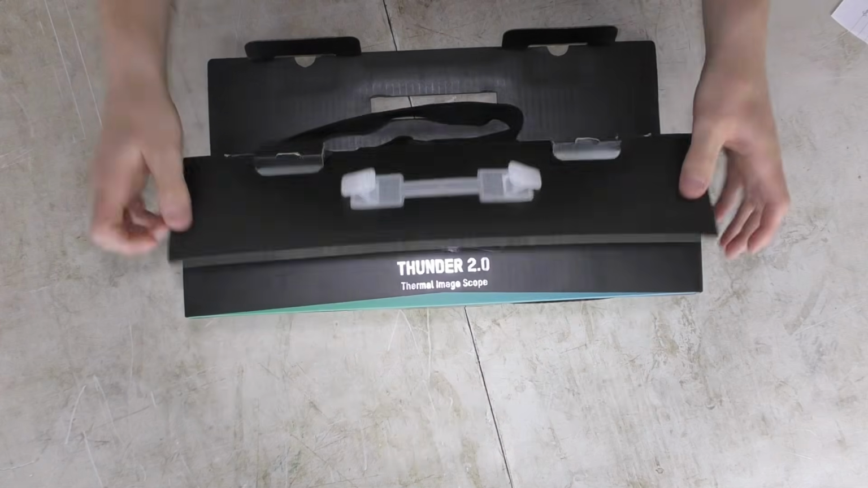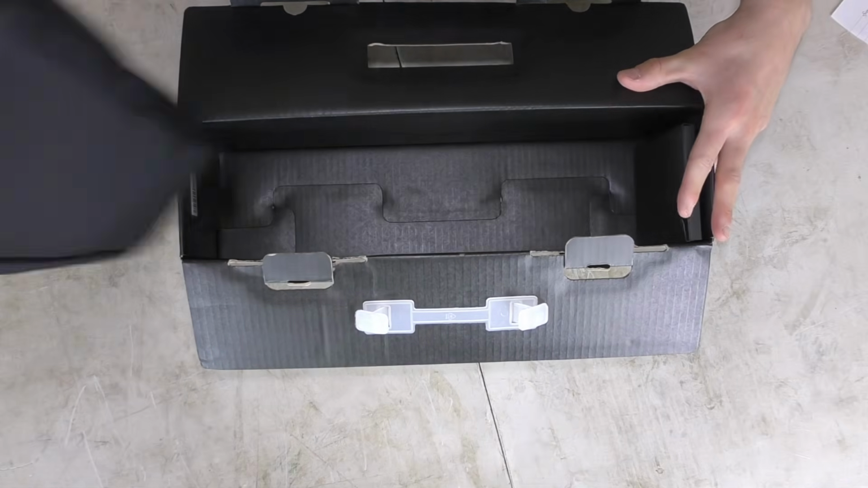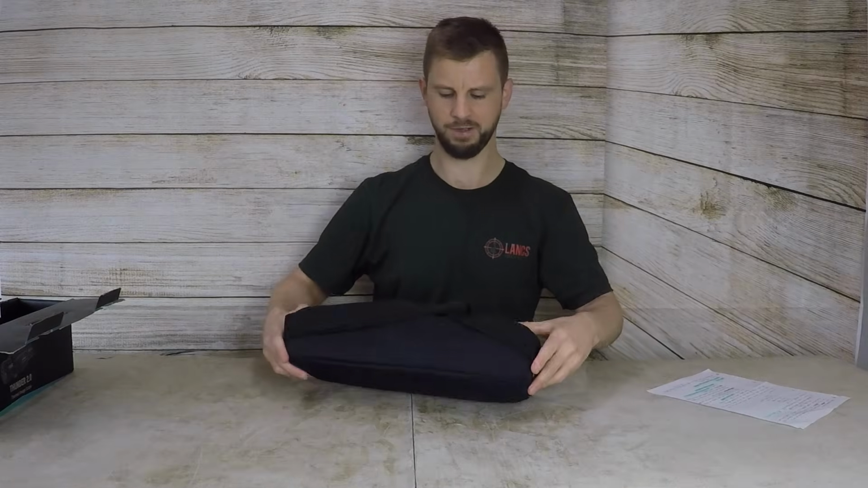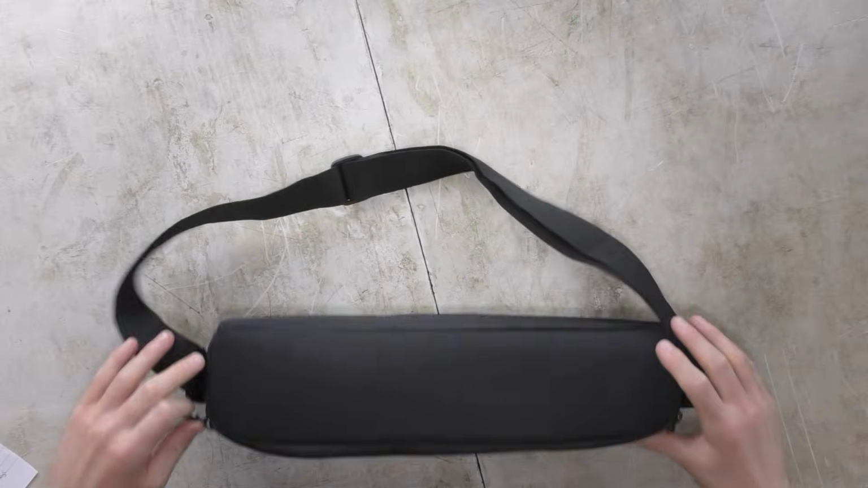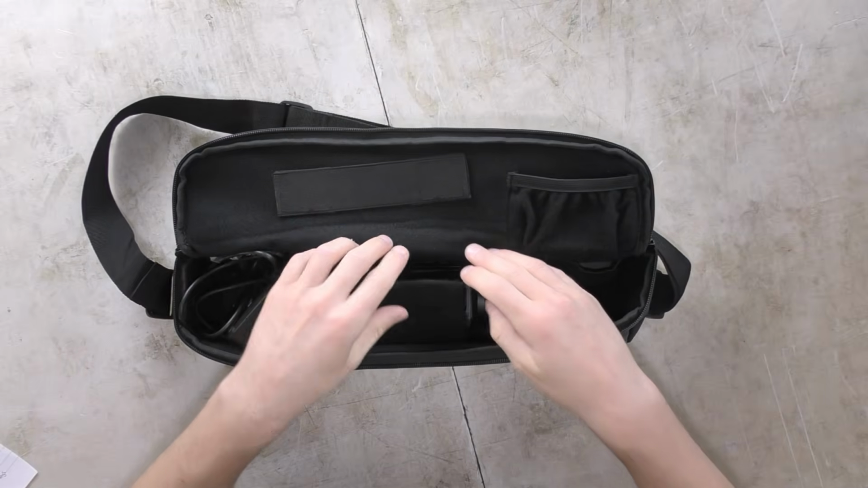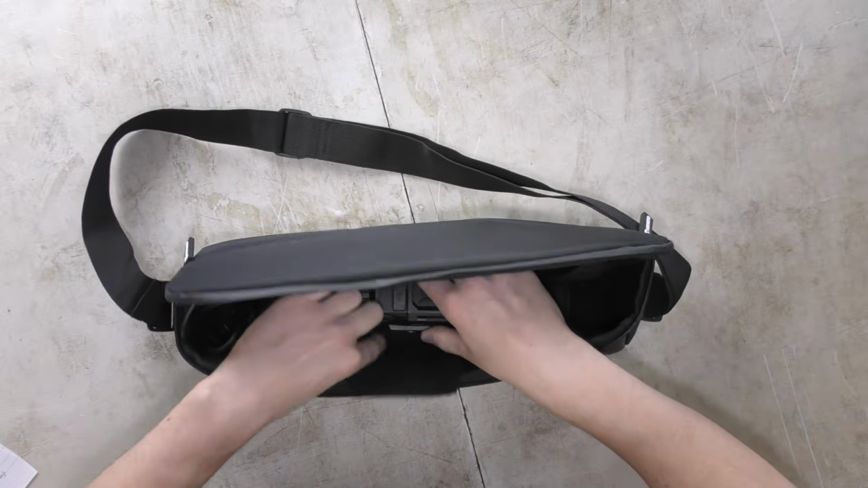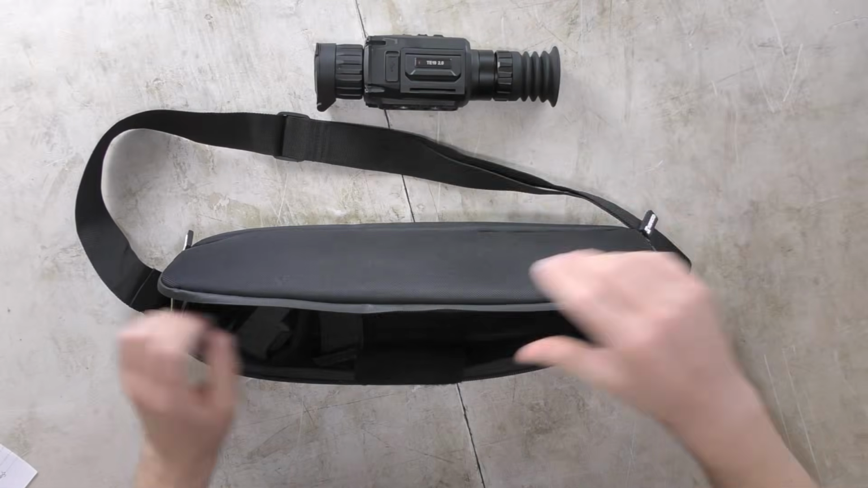The first thing that I do want to mention is this is a budget thermal. So what we're going to see is, is it actually worth it for something which at the moment is under £1,000. As with all HIK products, they come in this nice carry bag, and like I said, being a budget thermal, it is quite limited to what you get in the box. You're pretty much just getting the scope itself. So I'll quickly just grab that out. We will take a look at that in a second.